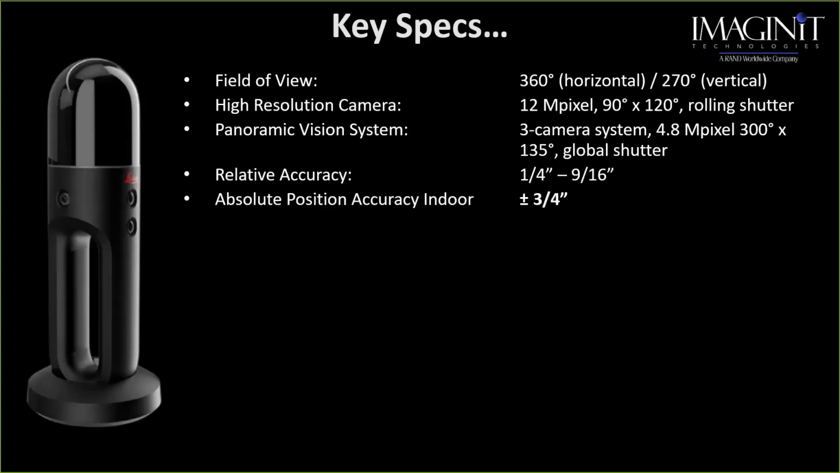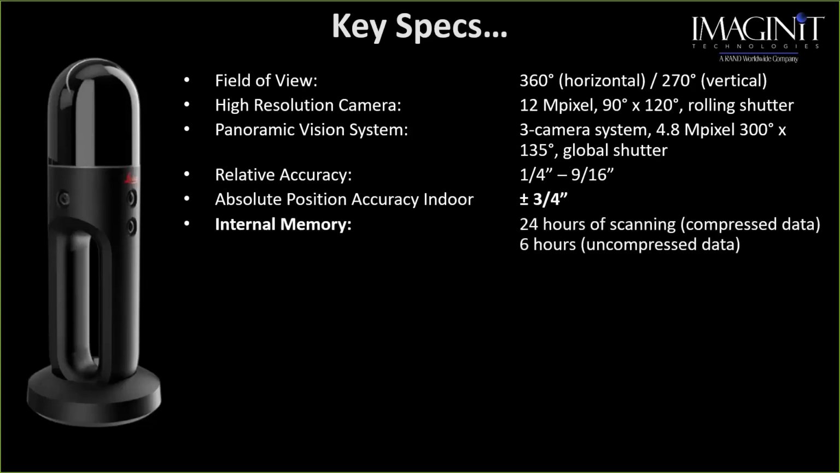Internal memory. It does have 24 hours of scanning compressed data. So there are two options, compressed, uncompressed. The compressed data, the quality of the photographs is going to be a little bit less than uncompressed.